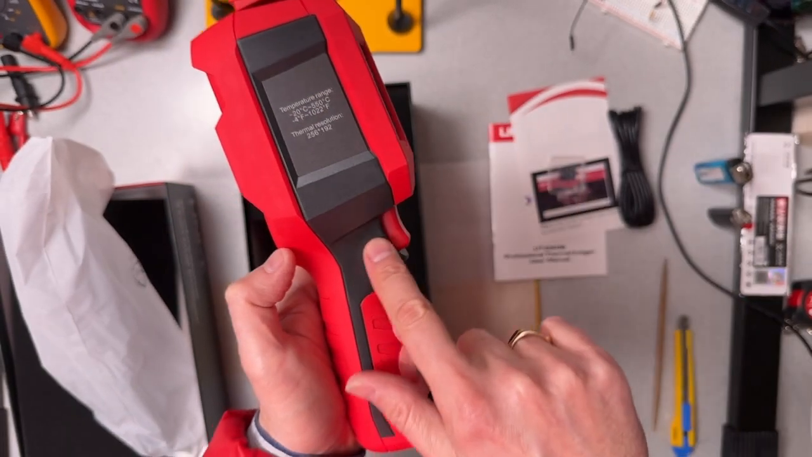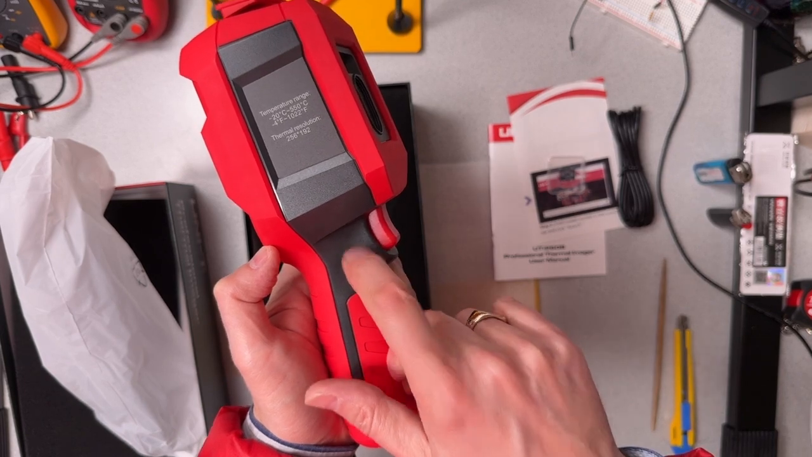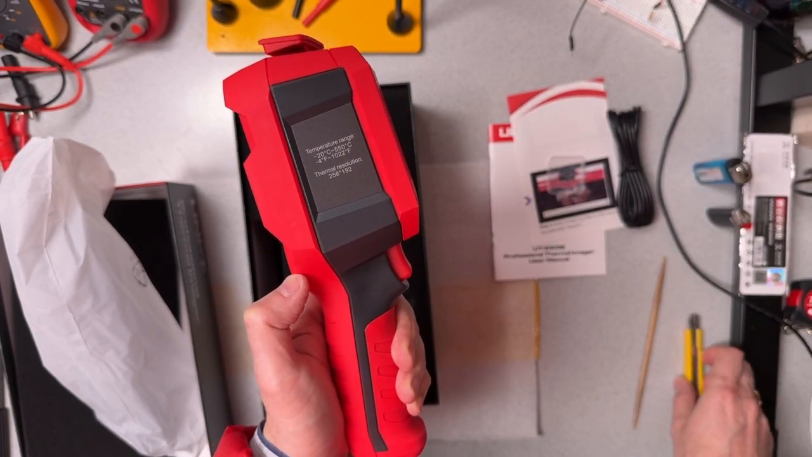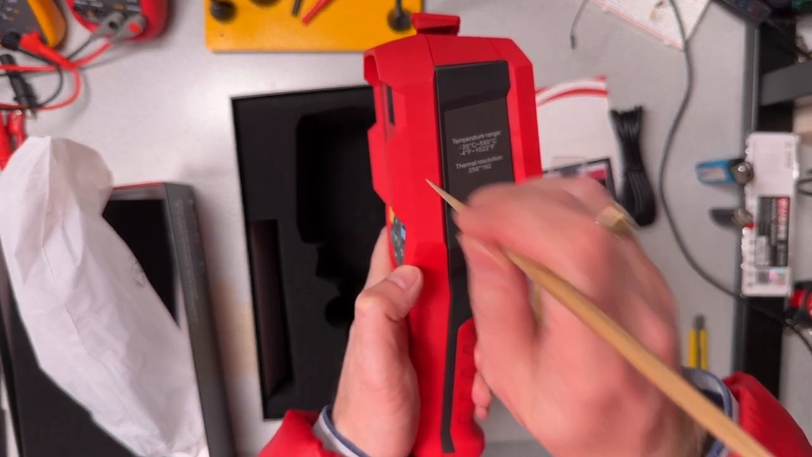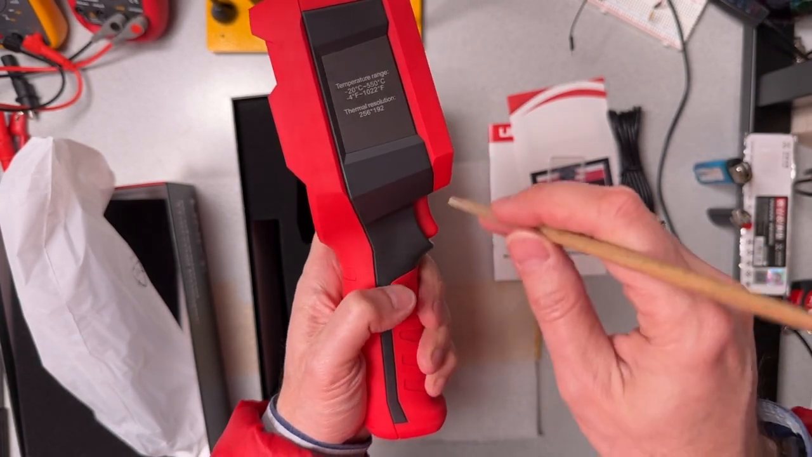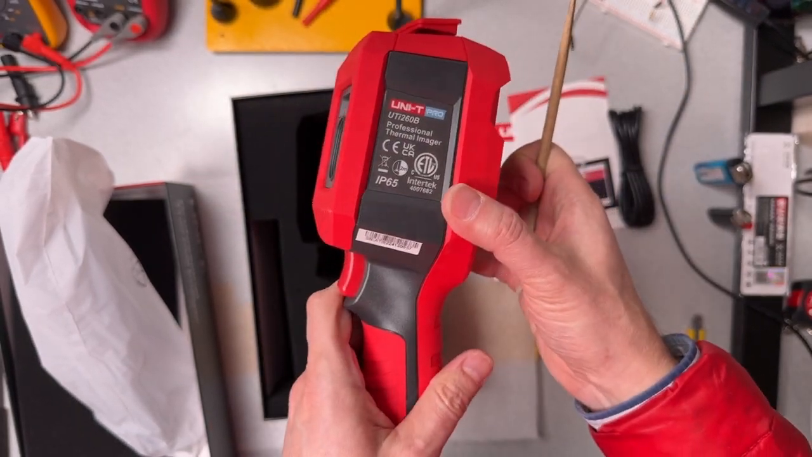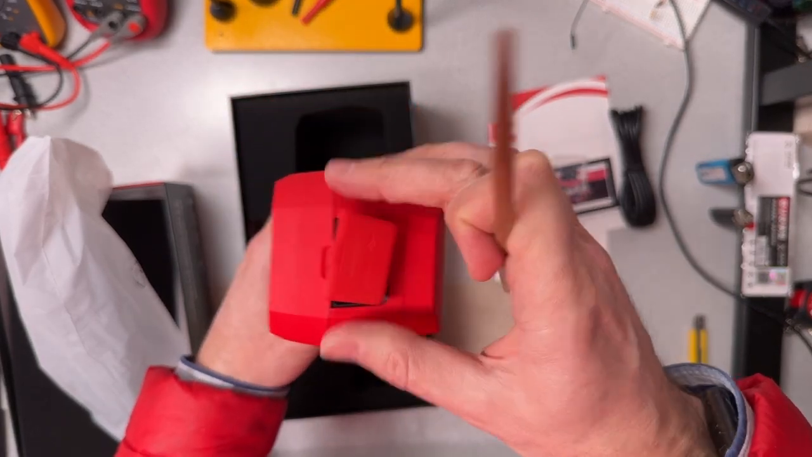The darker areas, these gray areas here, these are a hard plastic. You can tell. Maybe if I tap it with something, so you can hear that. You can hear that. So different kinds of material in the construction. And I think that's everything to see on the outside.